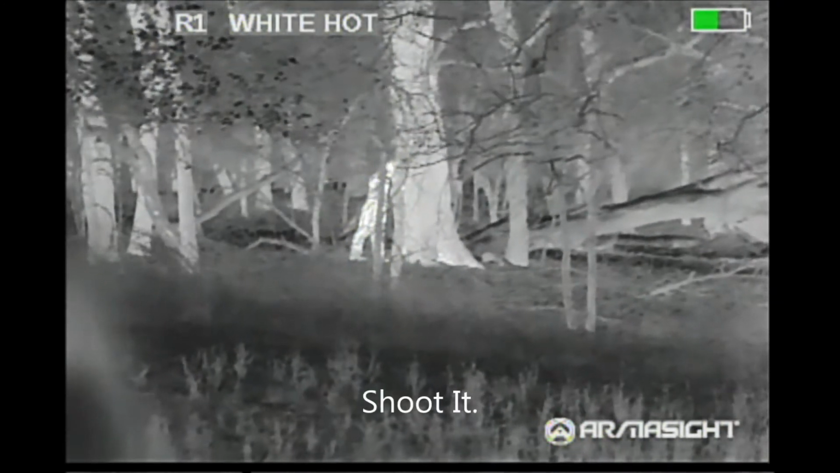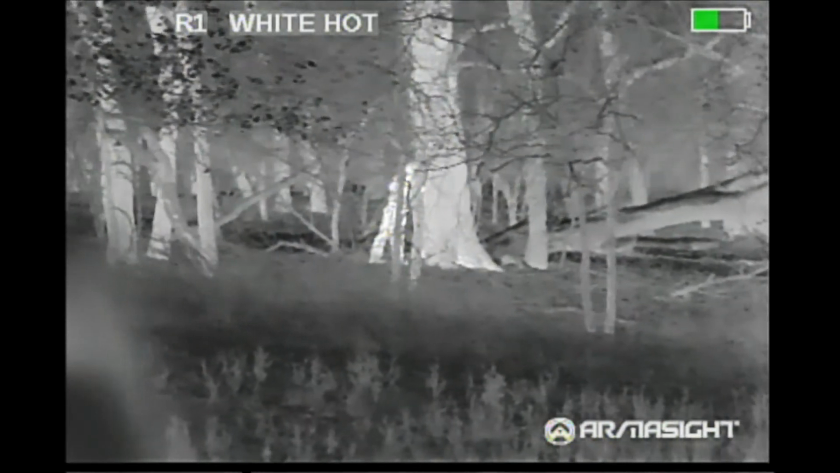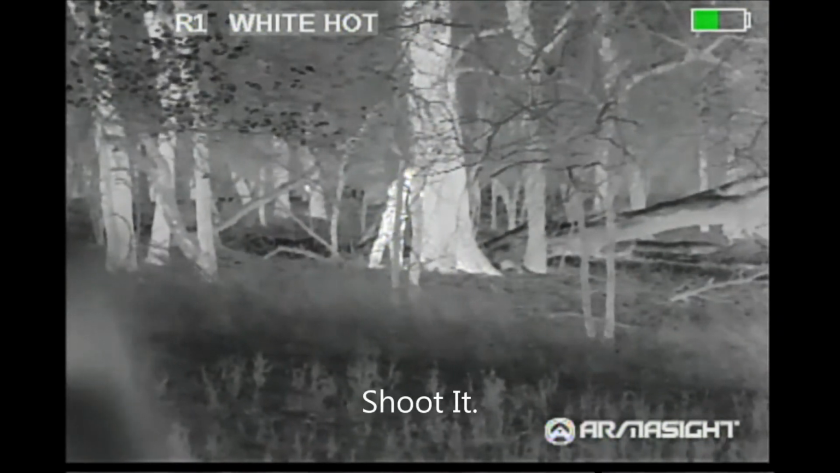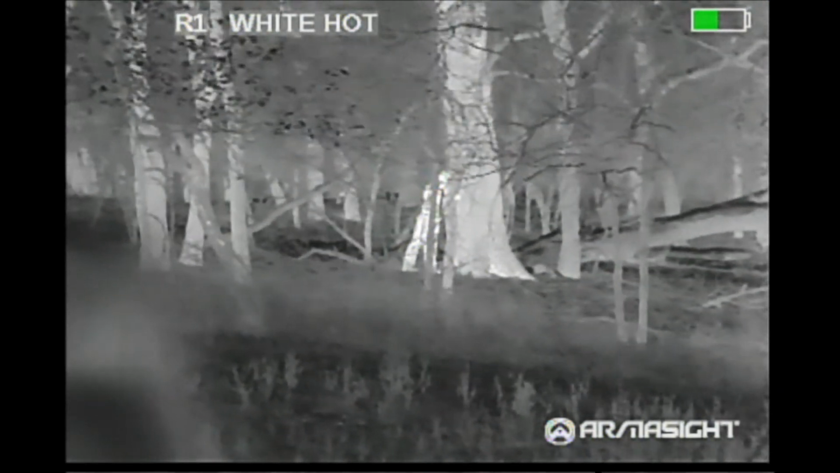So he's doing his best to get a good angle on this hog to get a shot. So after 13 minutes of watching him do this, I'm sitting in the truck quietly chanting to myself, "Shoot it. Shoot it." And it worked. The only problem was the bullet was obstructed and the hog got away.